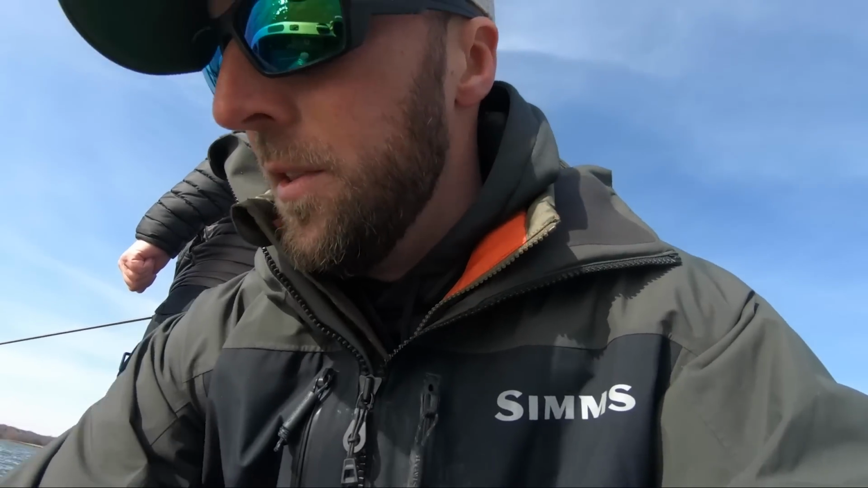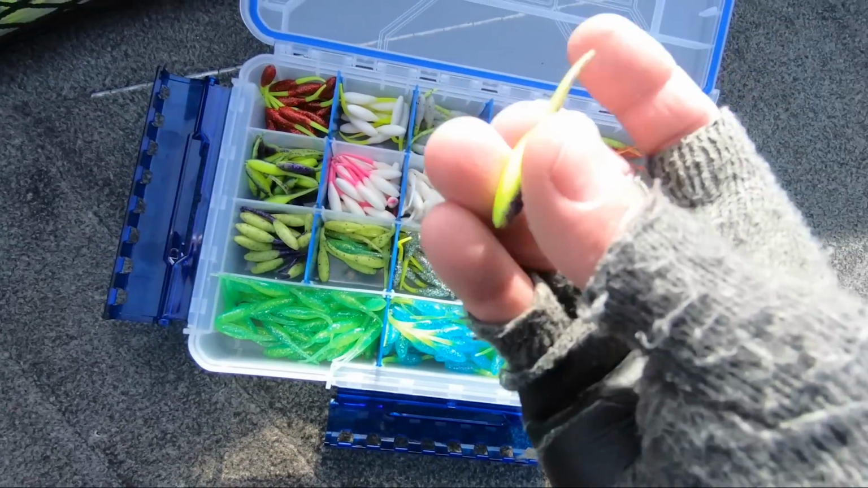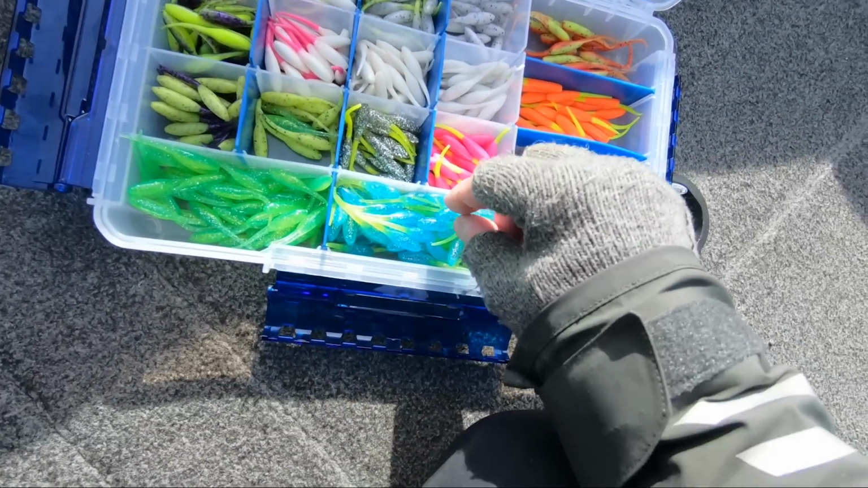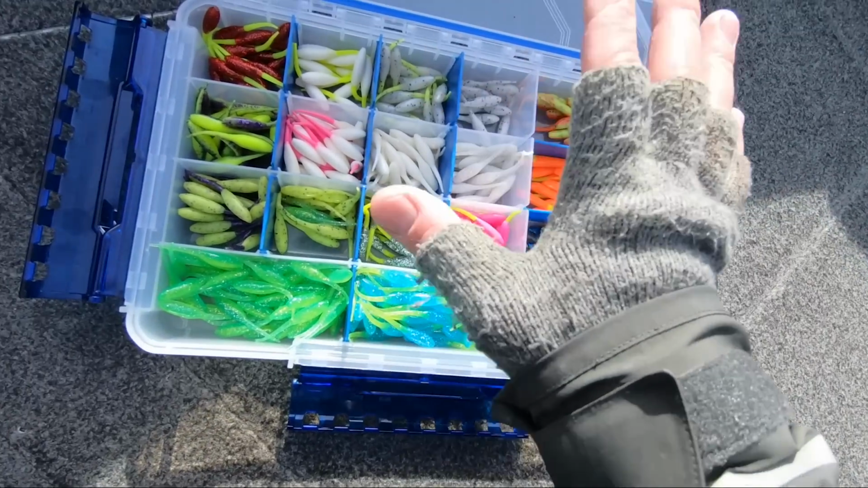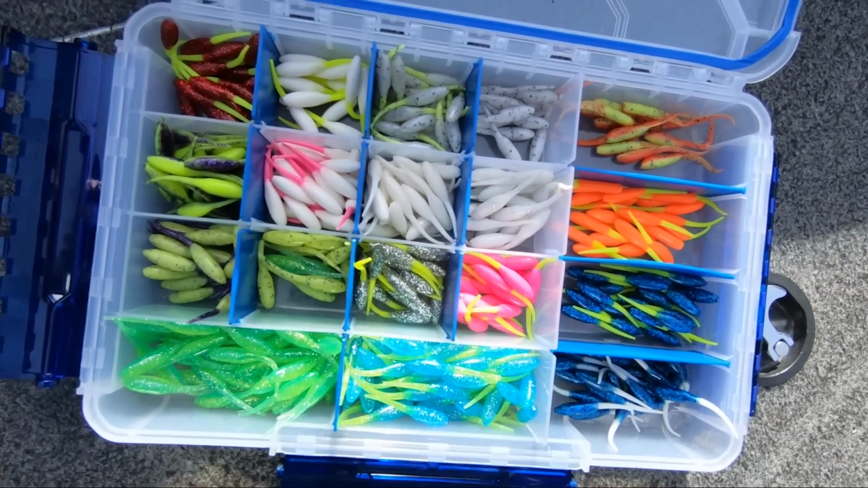I know you guys that are regular viewers of the channel, this comes as no surprise, but today we were using the Swingaman Bait Co. Baby Battle Shad. The color that was good was obviously the split body purple and chartreuse, and then on the top jig we had the ice blue and chartreuse. They didn't really have one preference over the other, but I've got 5 more boxes that look just like that.